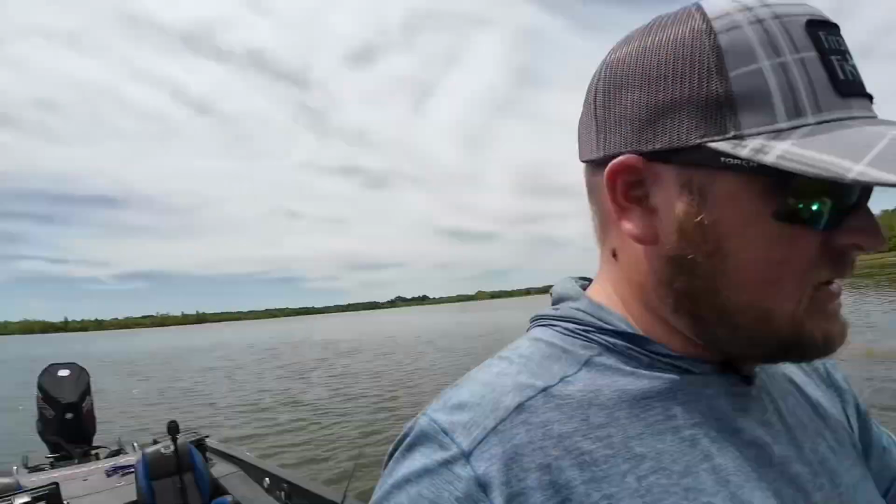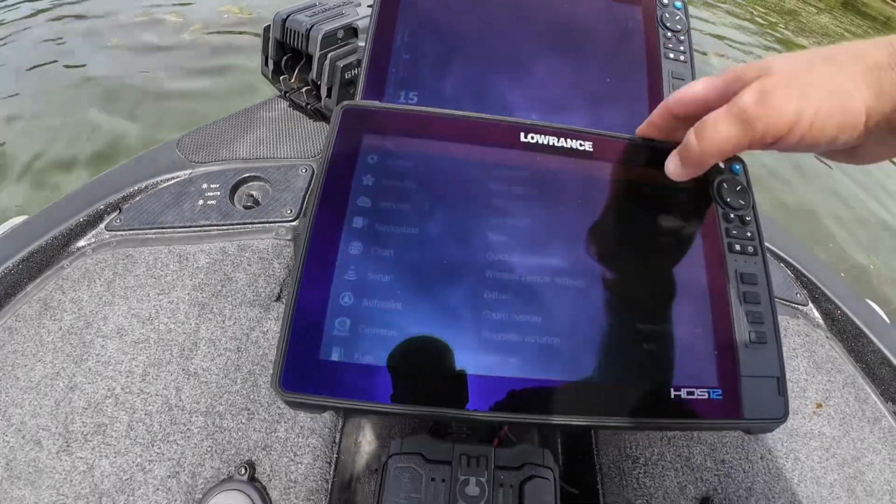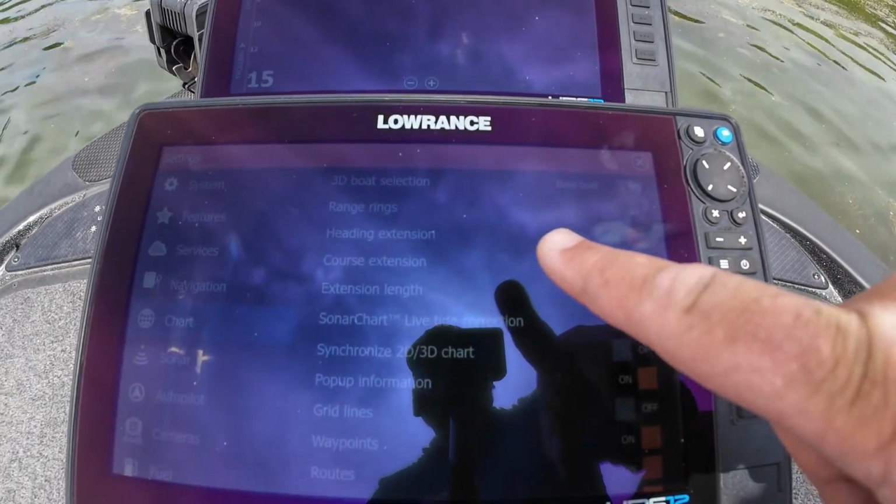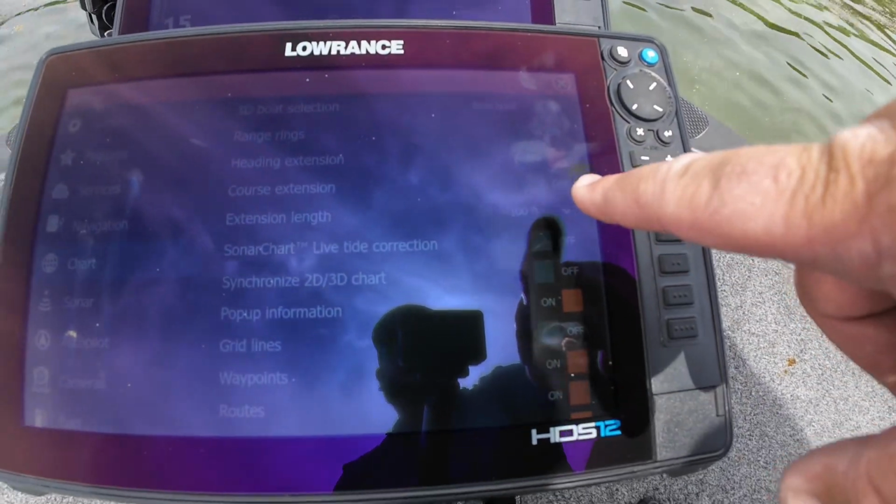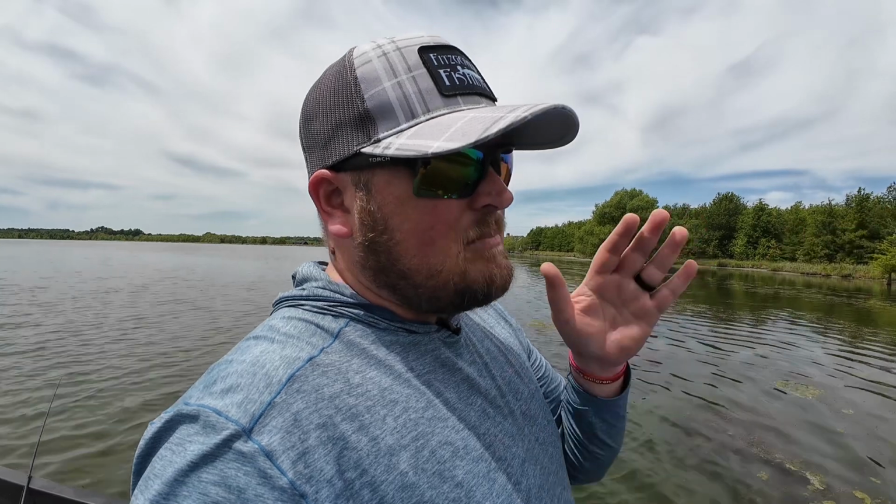So for the bow, I'm gonna go to pages, we're gonna go to settings, we're gonna go down to chart. This is where you find the heading extension option here. I have it turned on, and I have it set to 100 feet here on the bow. Now 100 feet on the bow I think is really important, because that kind of is the length of a long cast, your average long cast. And so I want to know when I'm getting within casting distance of a certain target.